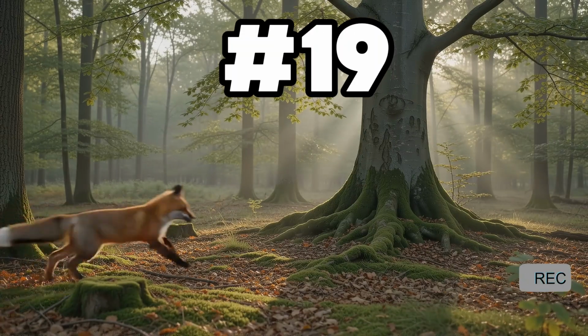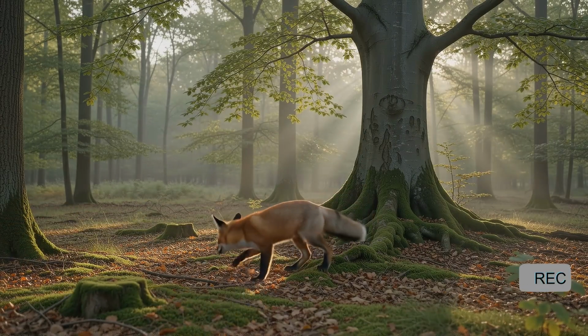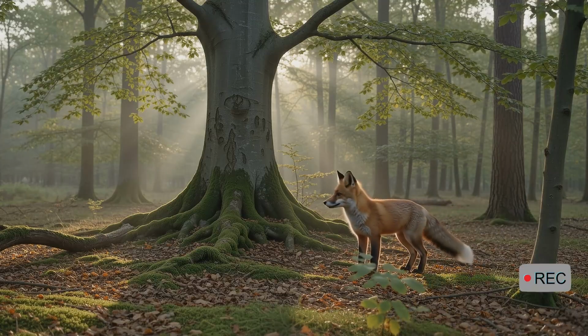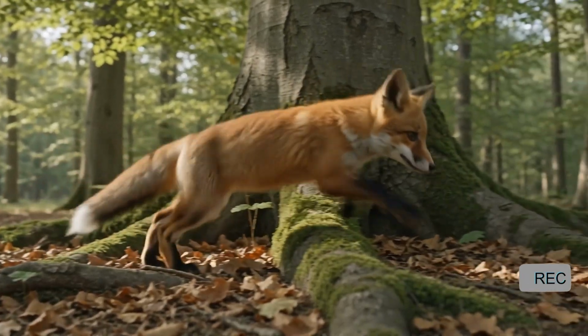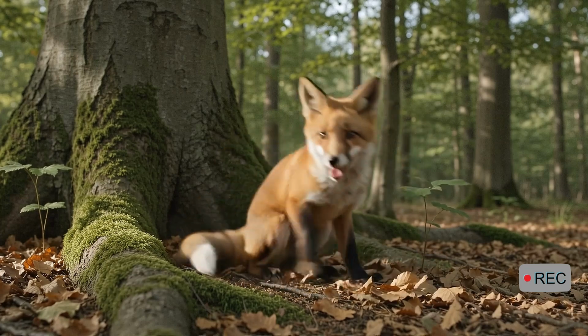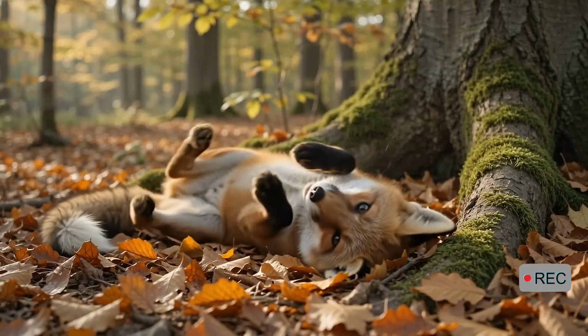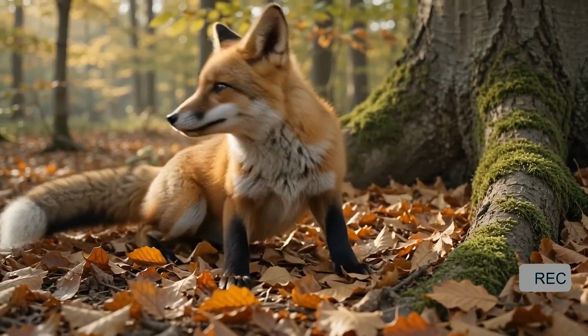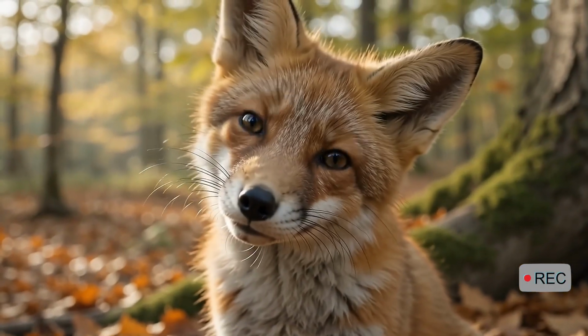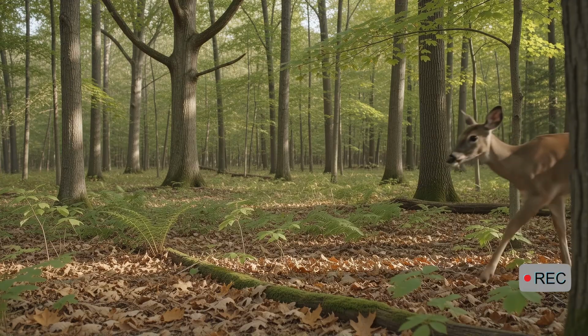Number 19. This fox was recorded returning to the same tree again and again. Instead of hunting, it rolls across the ground, jumps between the roots, and chases its own tail. Wild foxes are often seen as cautious and serious animals, but when they feel safe, they can be remarkably playful. Young foxes use play to practice balance, speed, and hunting movements. For a few minutes, this quiet patch of forest becomes a private playground.